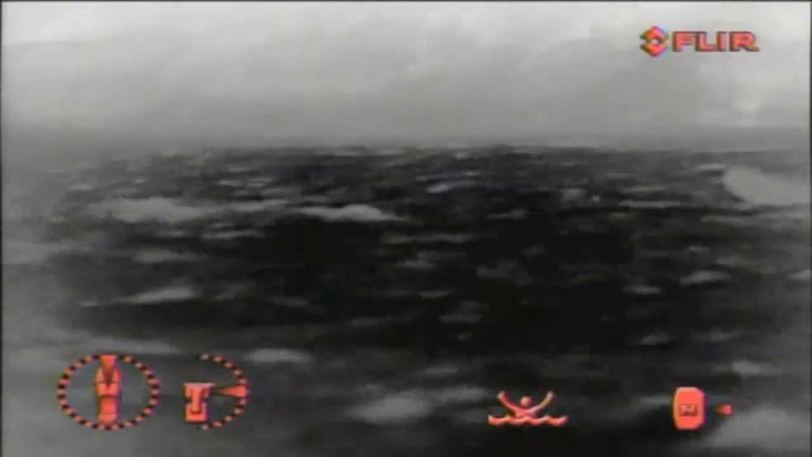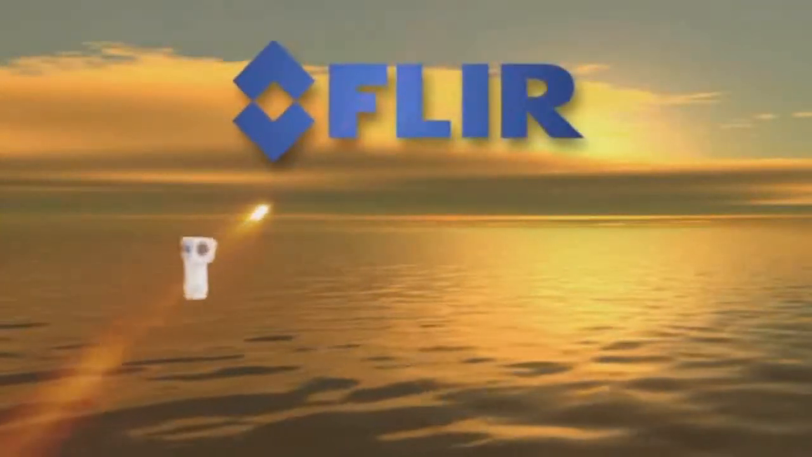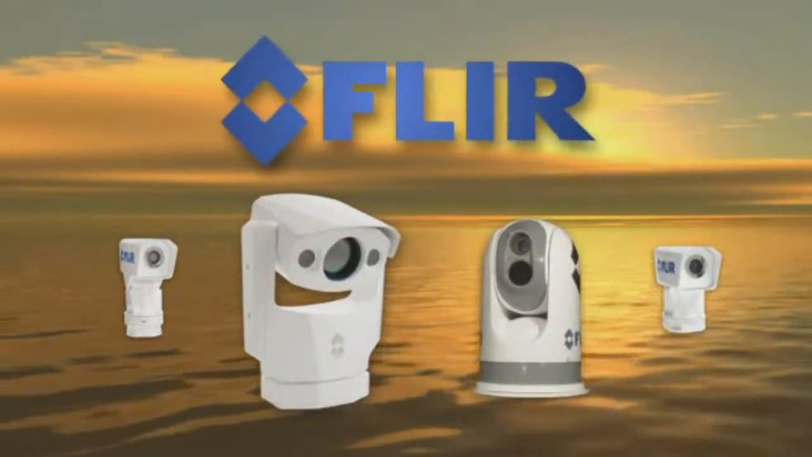Every year, numerous people die after falling overboard and not being found fast enough. Thermal imaging can help to locate and track a person in the water before it's too late. FLIR Systems, the world leader in thermal imaging, markets a full range of cameras which are especially developed for maritime applications.